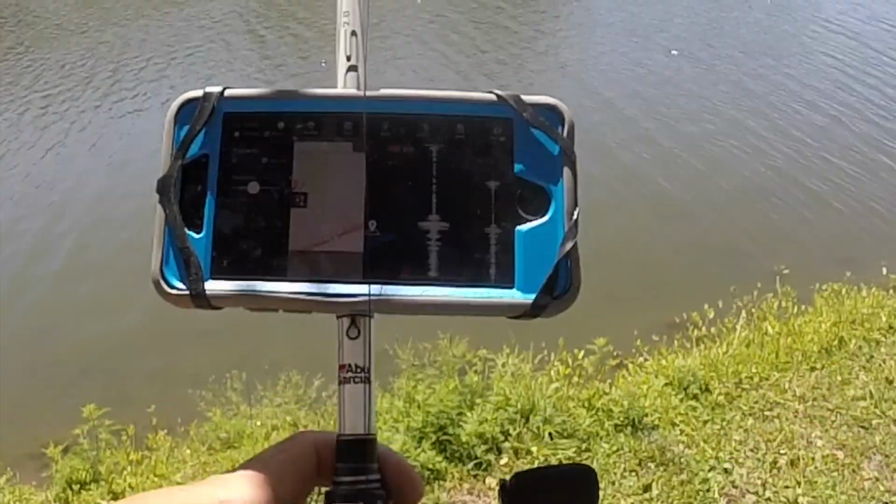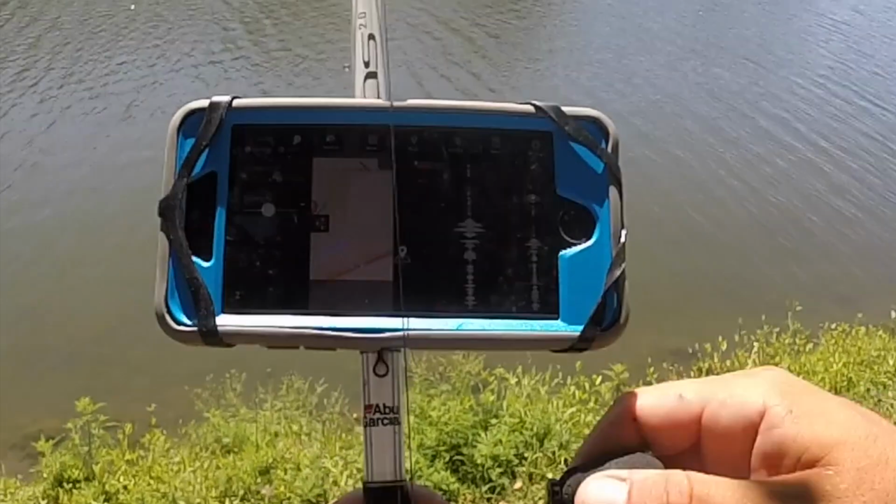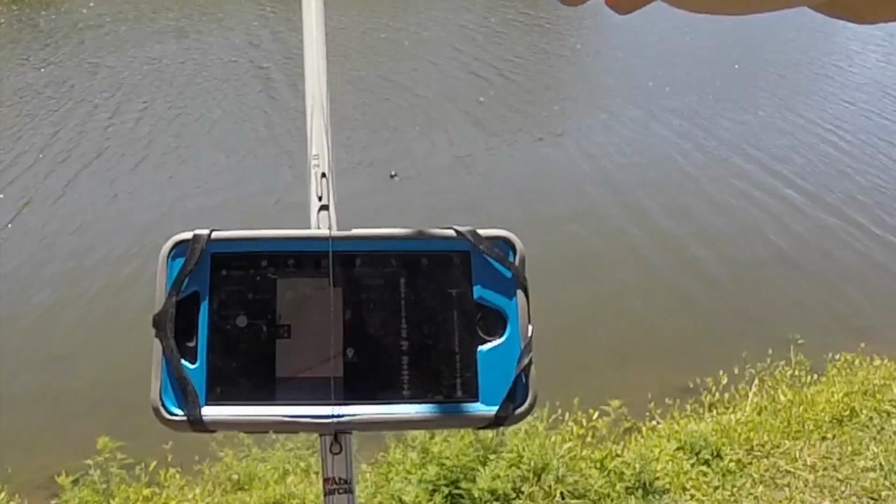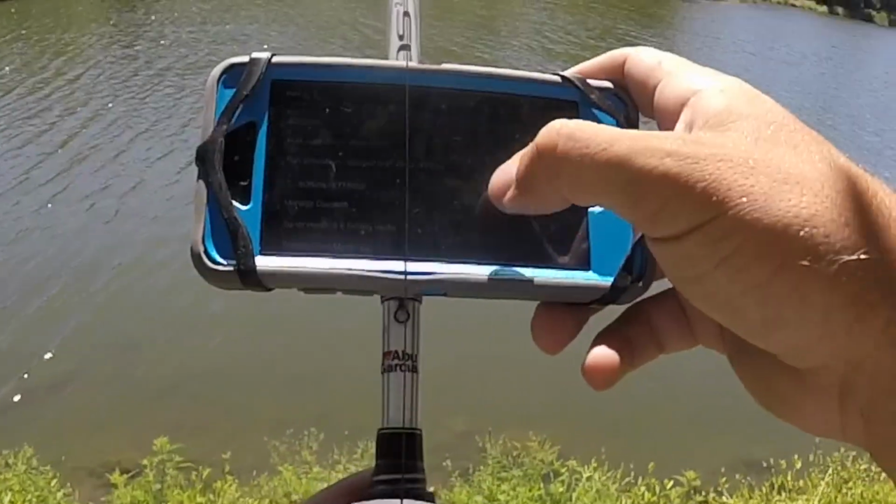Obviously, I'm not looking forward to the crazy cold weather, but I am excited that this is something that can replace my fish finder. Something that costs $300, $400, $500 a lot of times is super, super accurate with this Deeper sonar. So let me show you guys one more setting that I think is probably the coolest thing that's on here.